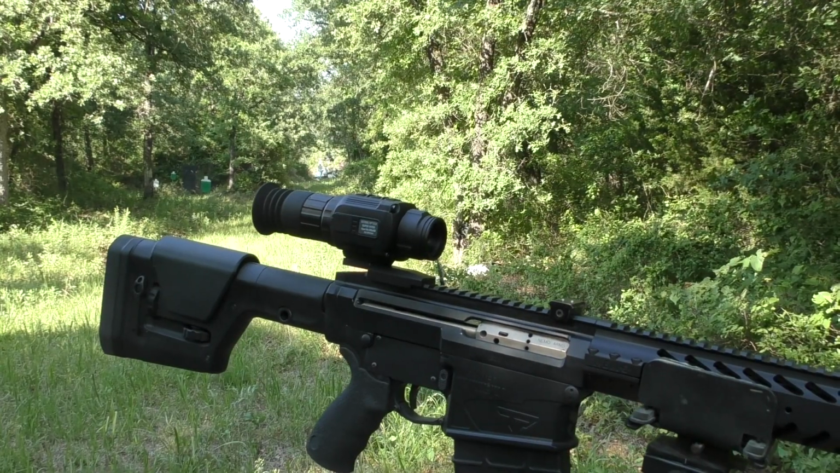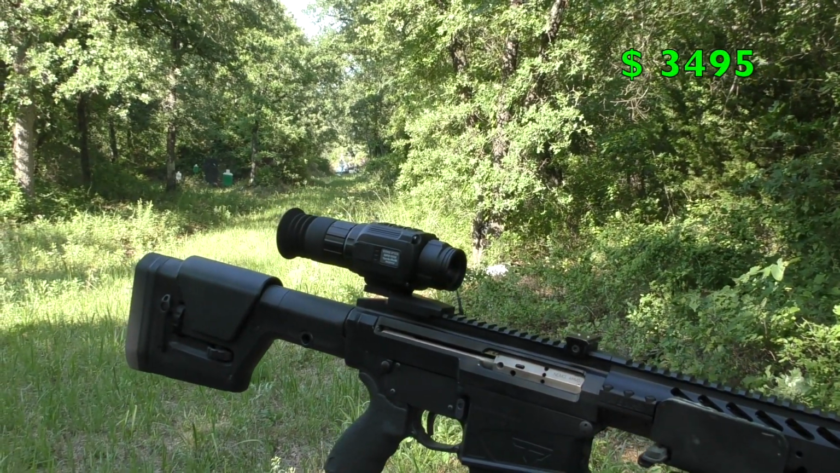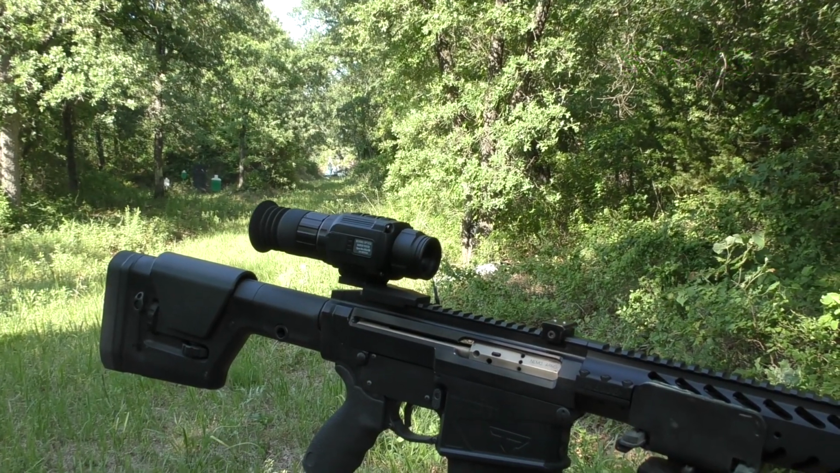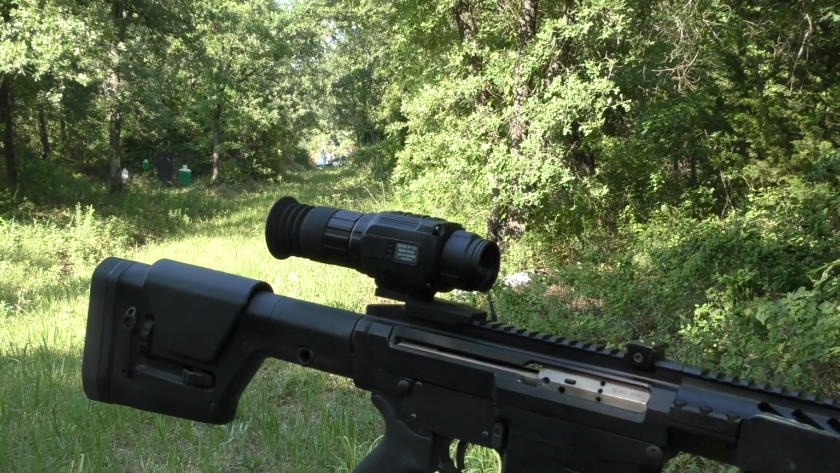And get with your dealers on pricing, but minimum advertised price for it is going to be $3,495. So here in June of 2022, we have our first scope to hit the market in a 640 resolution, 12 micron for under $3,500, which is just outstanding.